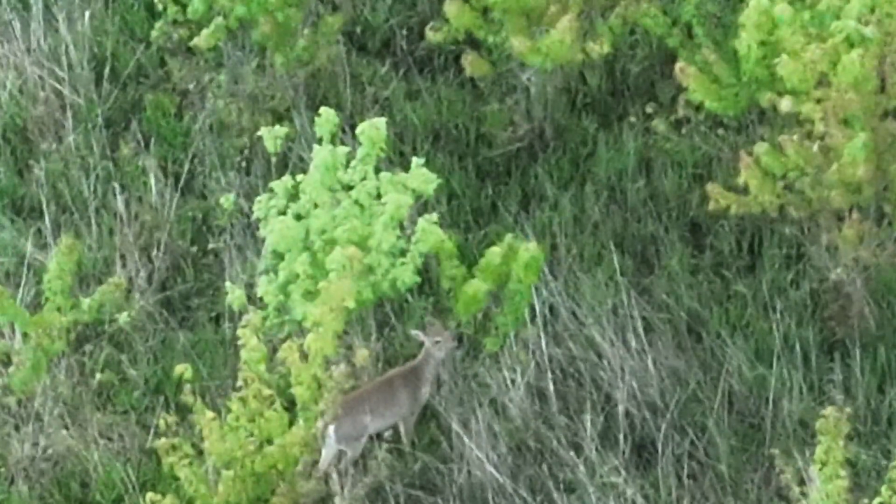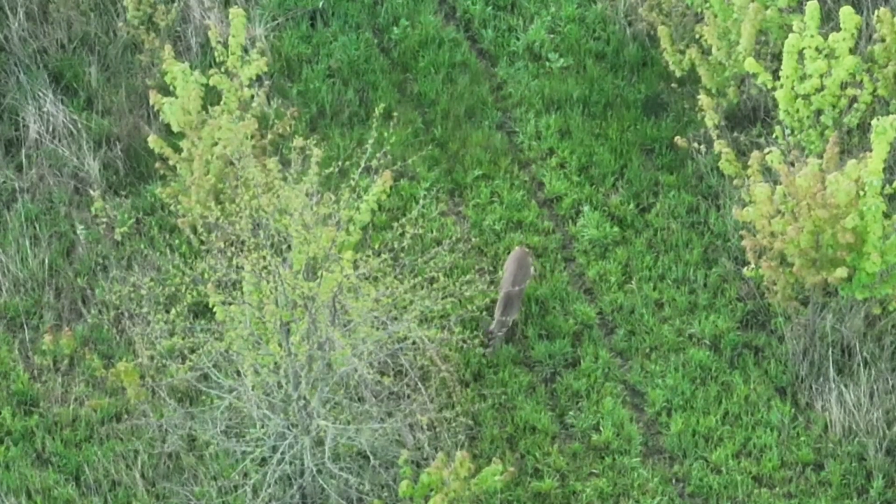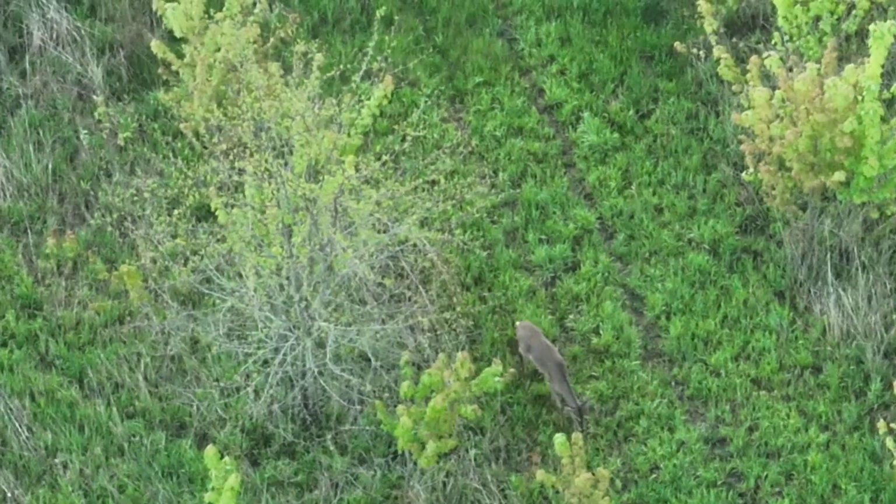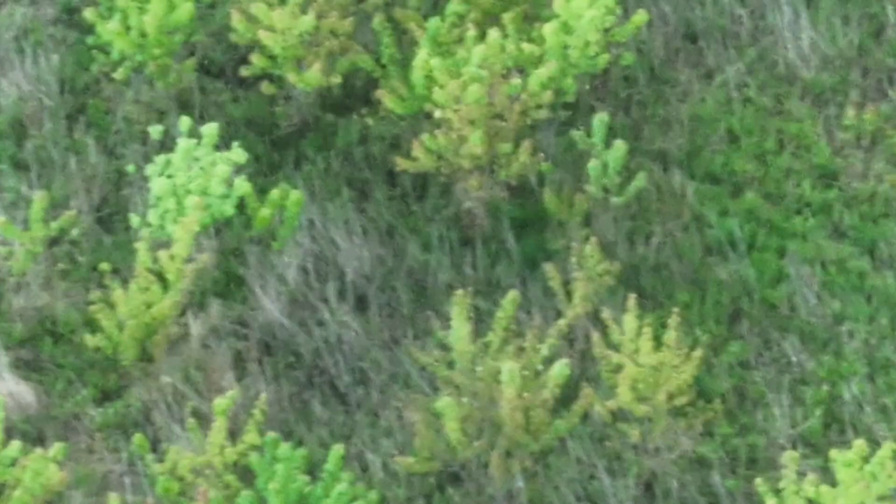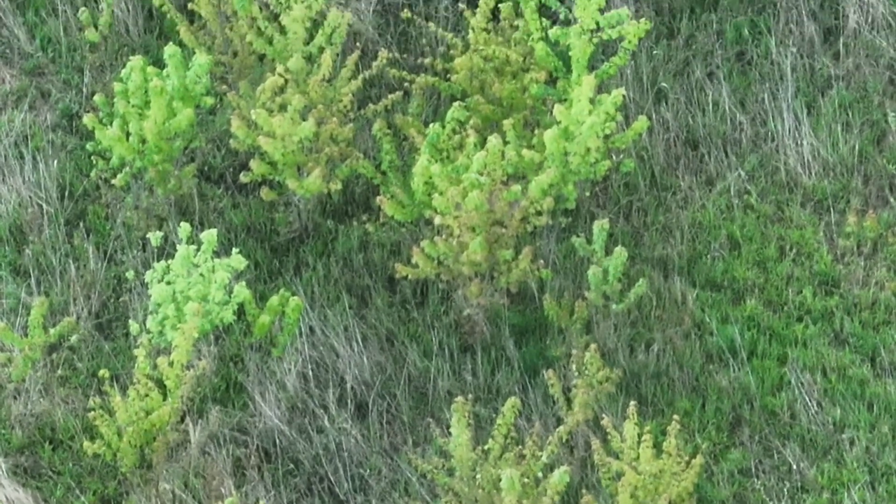Zoom in on this young guy chewing on the leaves here. Zoom back out and went to IR looking for more deer as I pan around. I'm processing them individually. Here's a deer that's over on the edge where it looks like maybe some type of vehicle went through. Again, every one of these deer perfectly fine. No disturbance with the Mavic 3T. Like I said, it was 350 feet up.